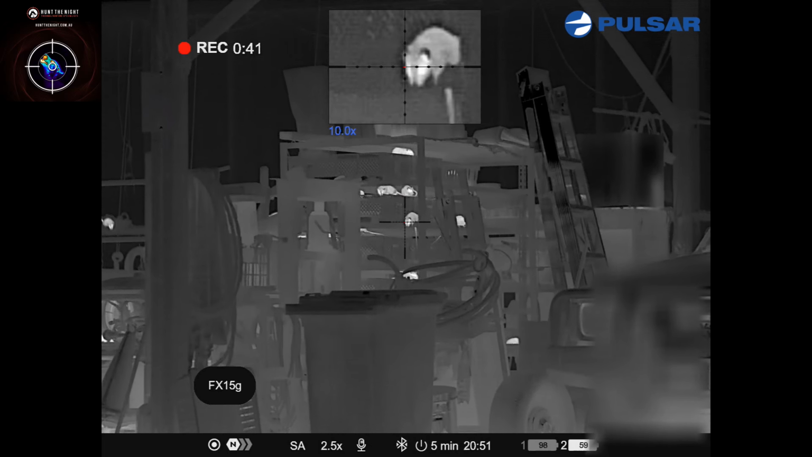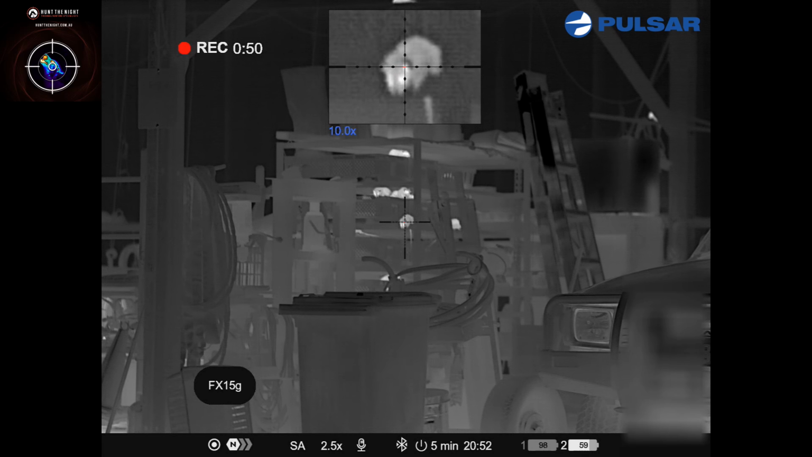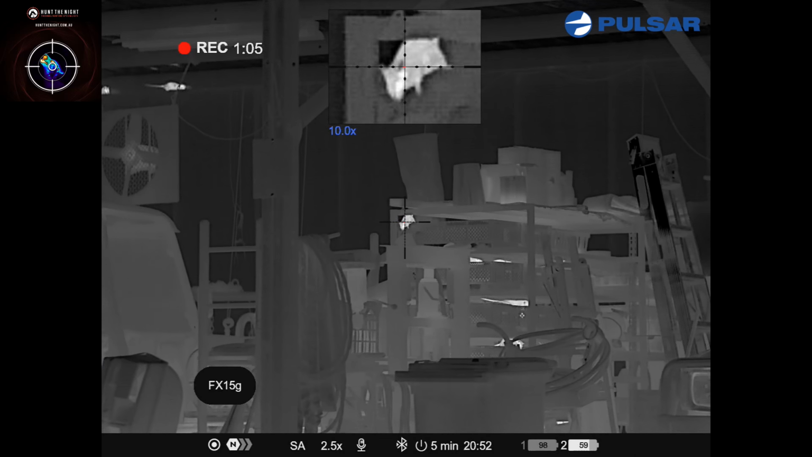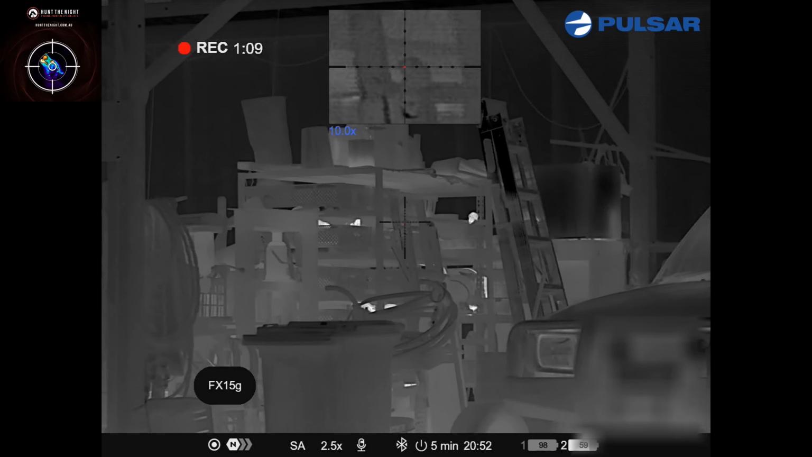Look at them in that rack in the middle. What's on that shelf? It's 27, number 27.